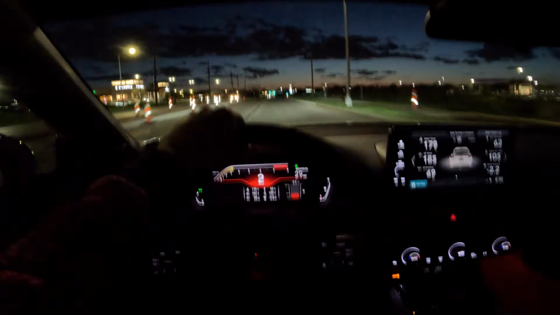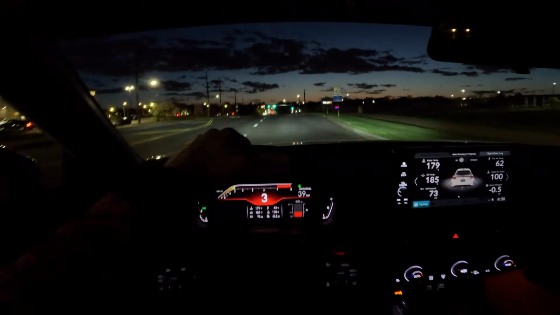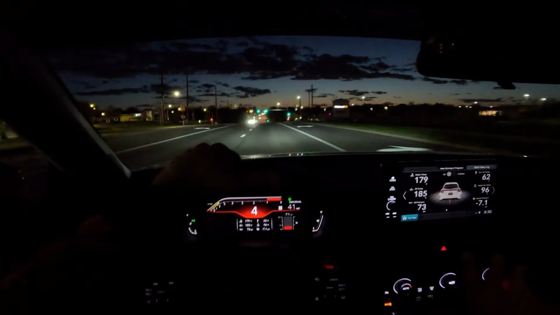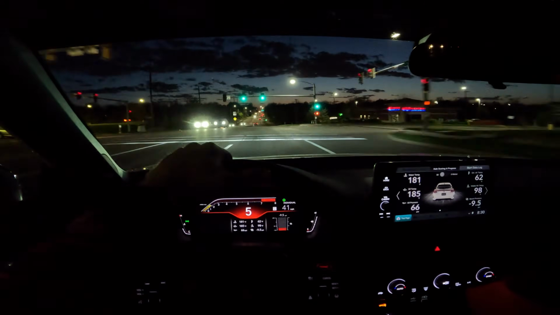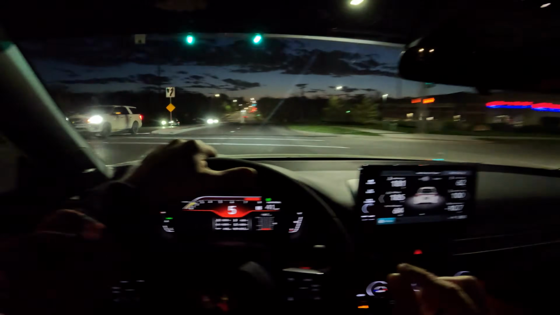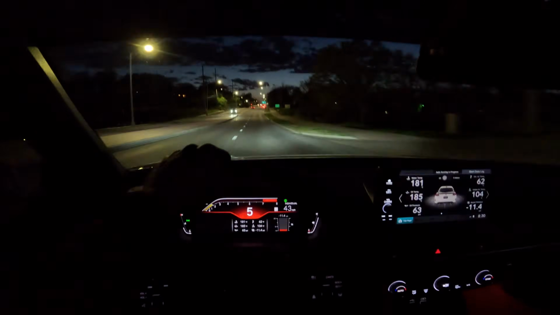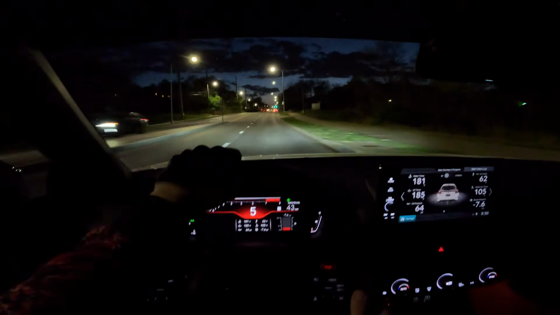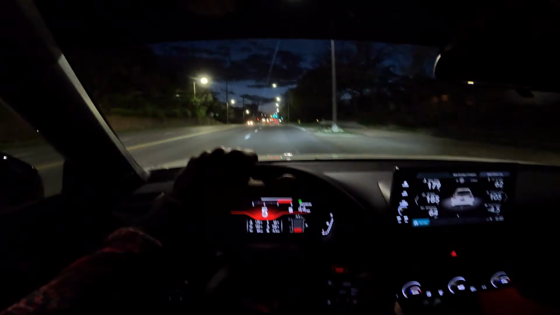I think it'd also be nice to have horn data, and then I could run the Type S pops and burbles and bangs, just real minor. I don't like them super loud. Because I already have baby ones on this car since I did the resonator delete, but I could use a little bit more noise.